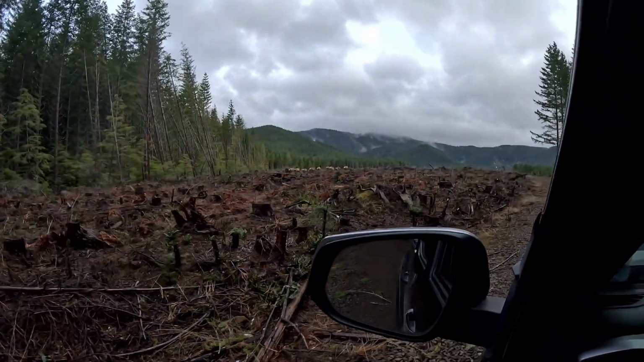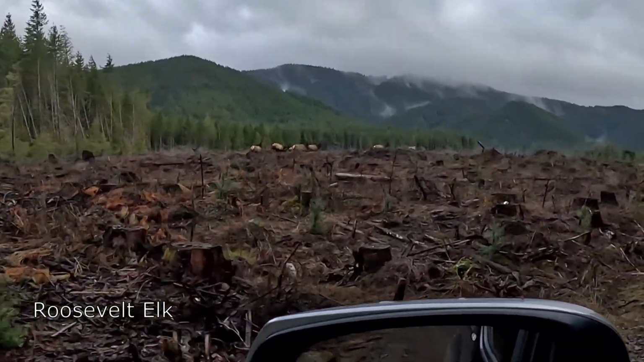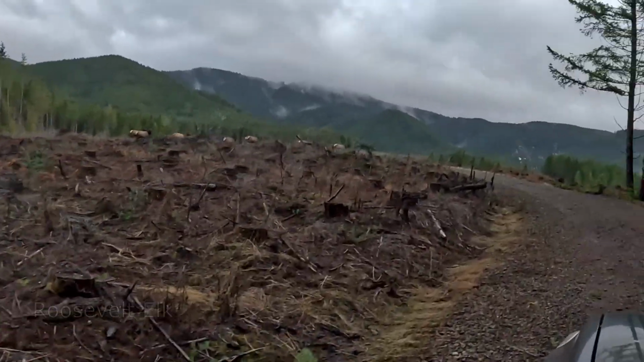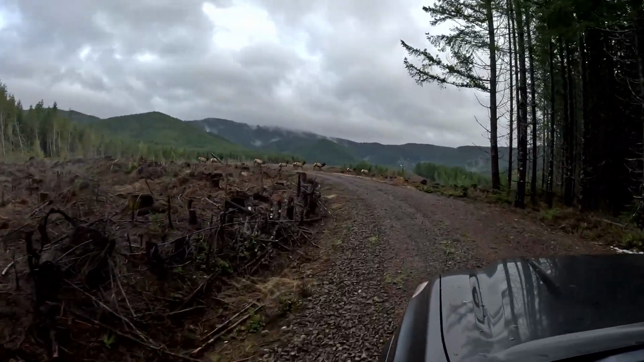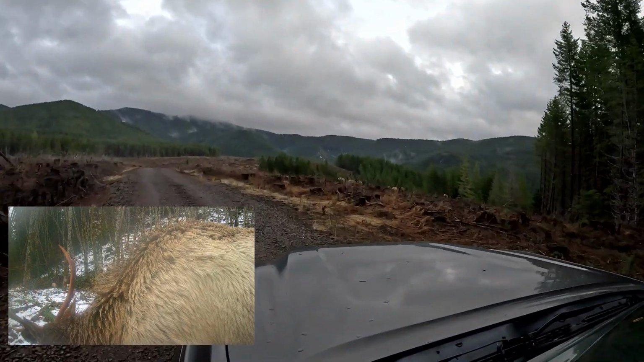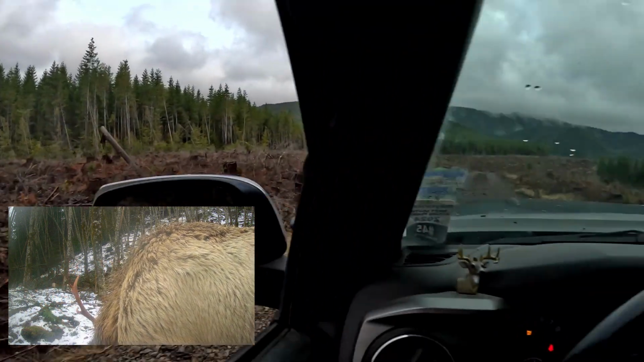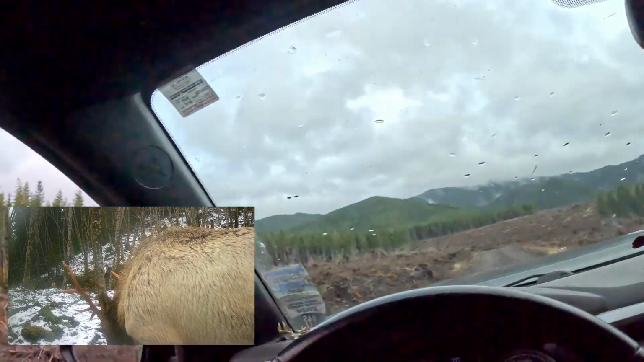Well, there's the elk. We come around the corner, and looks like there's a small bull in the back, and no horns. That's always good to see. Going right across the road. Yeah, there's one bull. There we go. How cool is that? Always good to see.